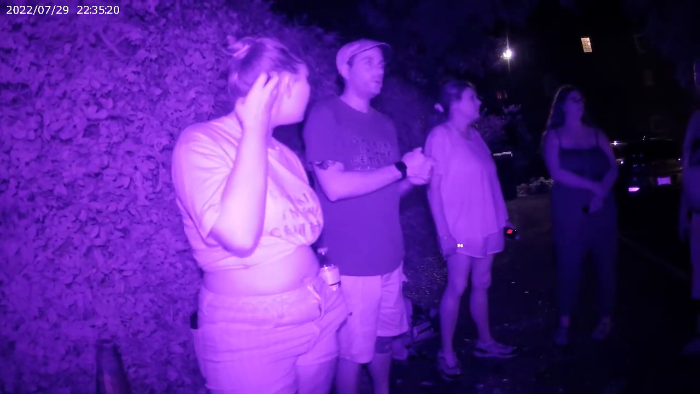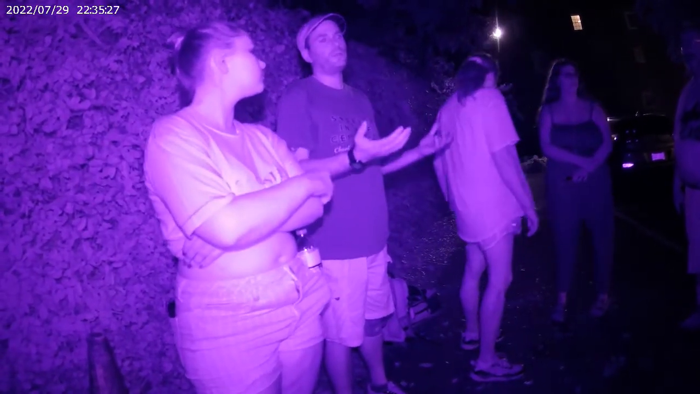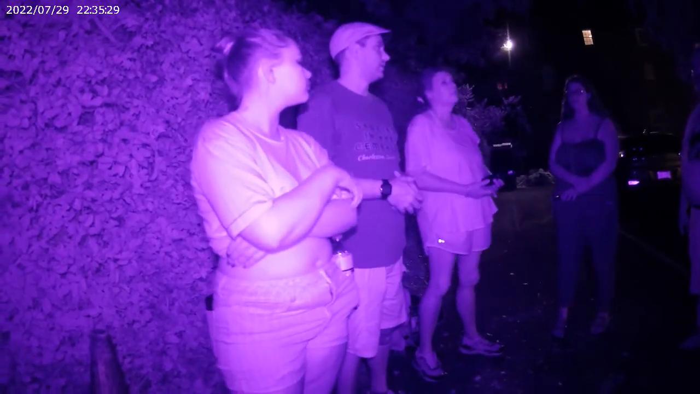Now, we can go in front of the powder magazine for those of you with video cameras, or for those of you that just want to see what the front of it looks like, you can do that. The only thing I ask is you just stay out of the way of the other tours. So again, let's definitely get some footage around here.